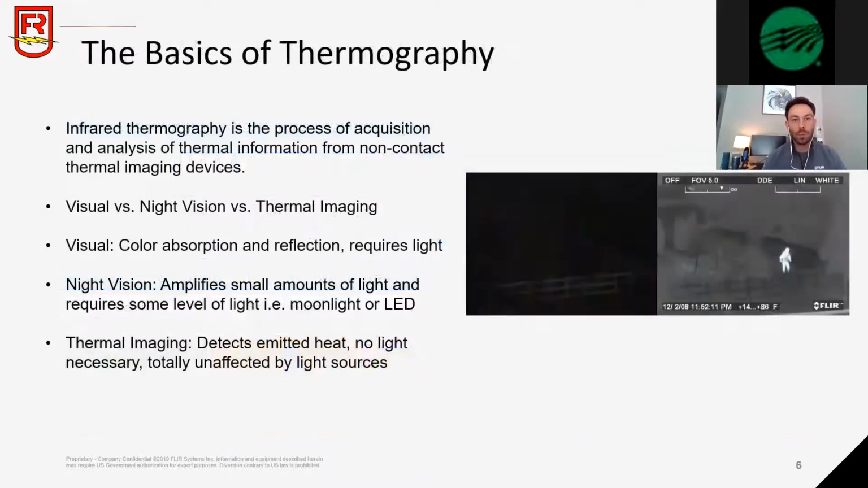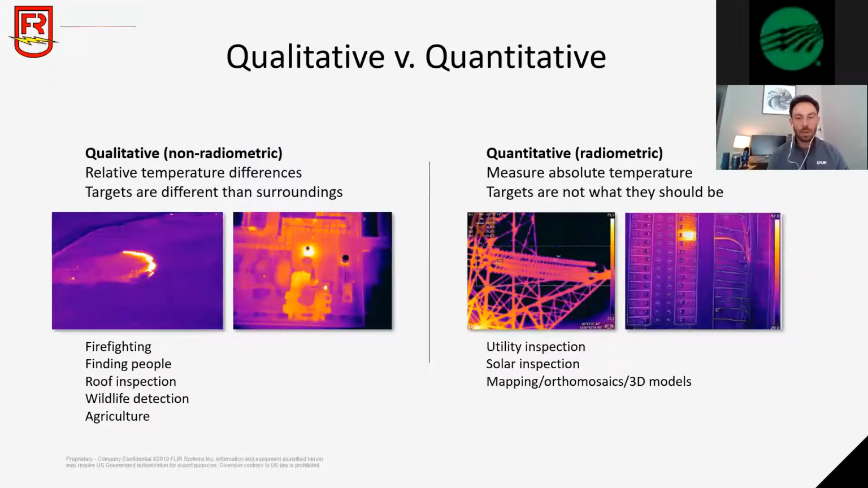So what thermography is not: it is not night vision. This is a common misconception that we hear, that thermal imaging and night vision are the same thing. Night vision takes small amounts of light, requires some level of light, and amplifies it so that you are able to see an image. Thermal imaging is solely detecting emitted heat, and there is absolutely no light necessary, and our images are unaffected by light sources. So thermal imaging and night vision are very, very different.